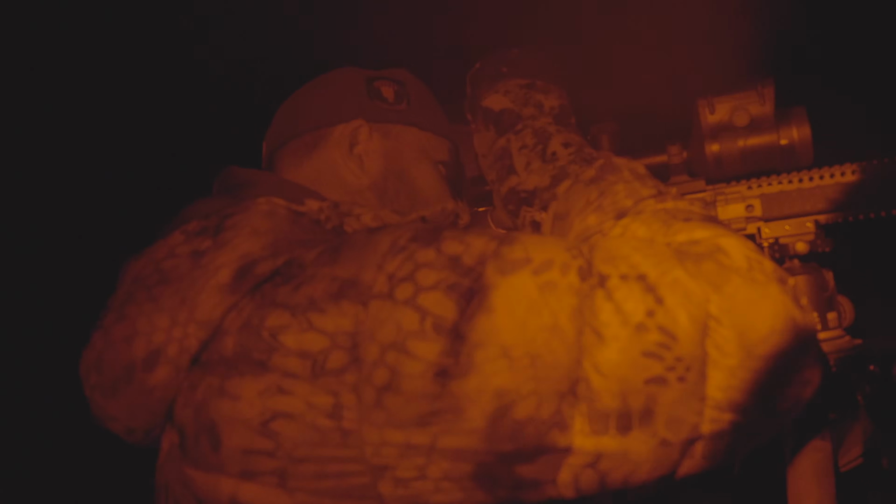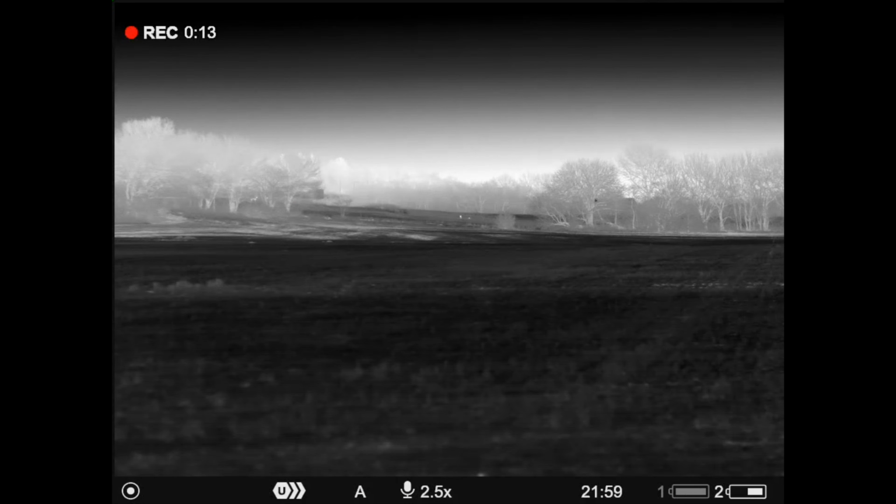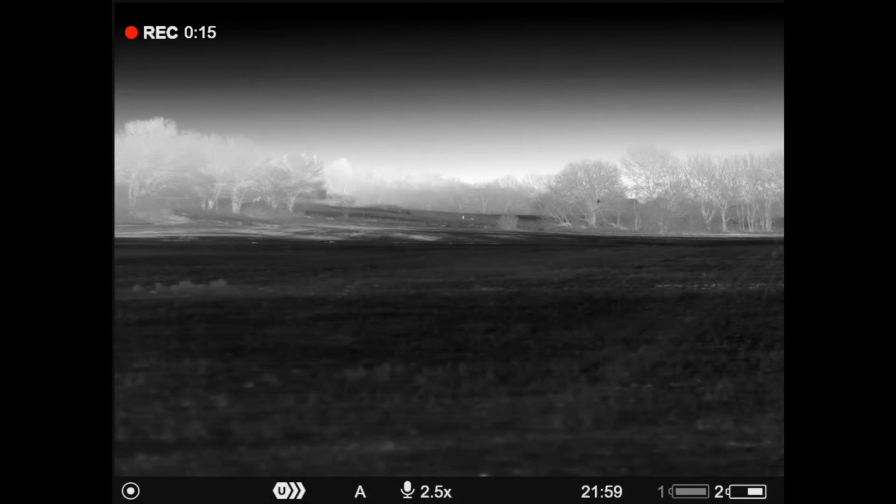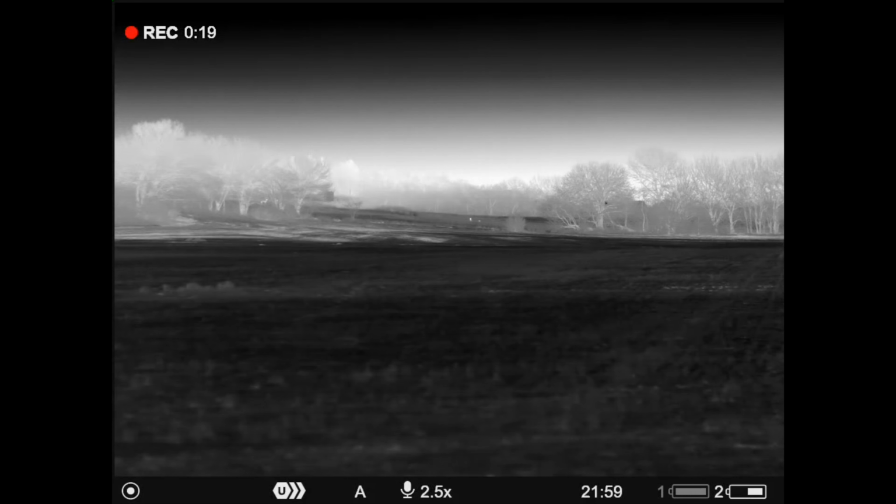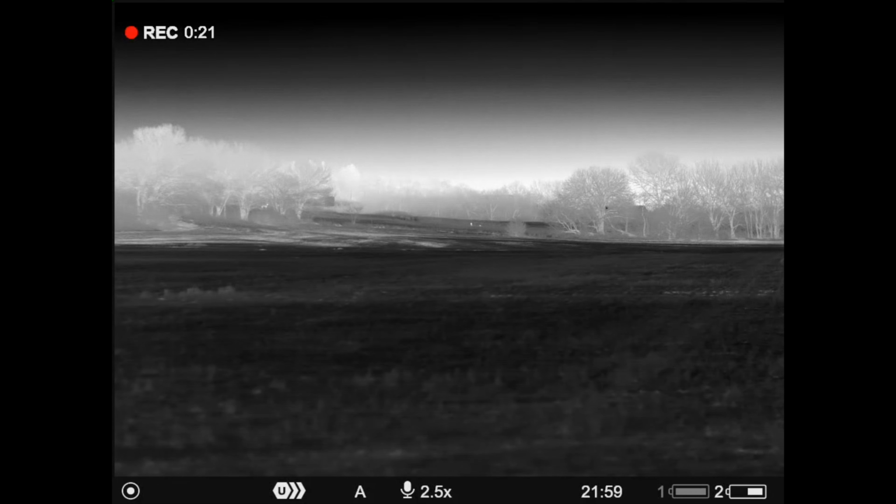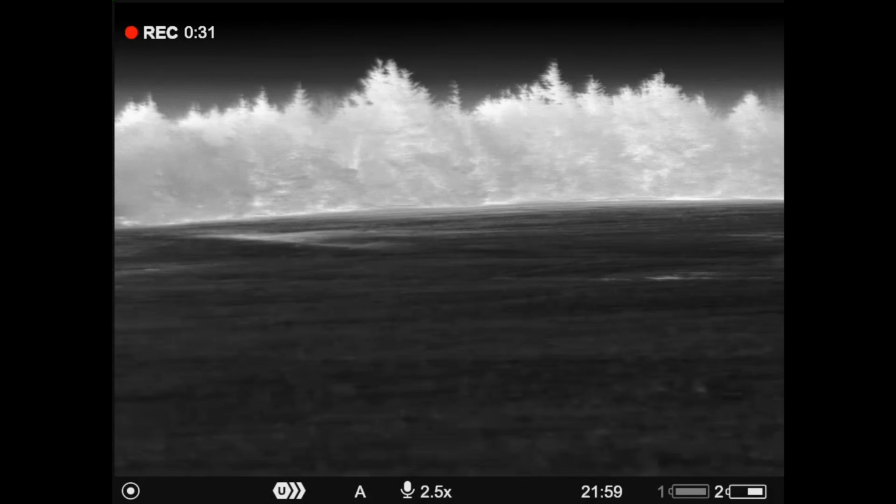See him up there, on the other side of that fence or whatever. I'm pretty sure it's a coyote, Rick. Okay, 380 is standing up there. All right, I think we're on the 6th stand.